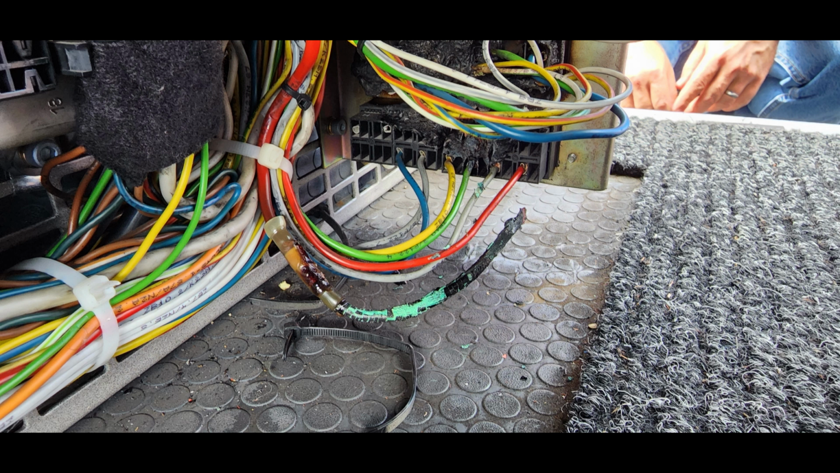As you can see, the butt splice that was installed, and somebody put a temporary piece or replacement piece of wire in, but the problem still existed. The problem was still there. They had to replace the actual damaged wire, and it ended up overheating and melting the entire assembly down here at the bottom and causing bigger issues than they really needed.